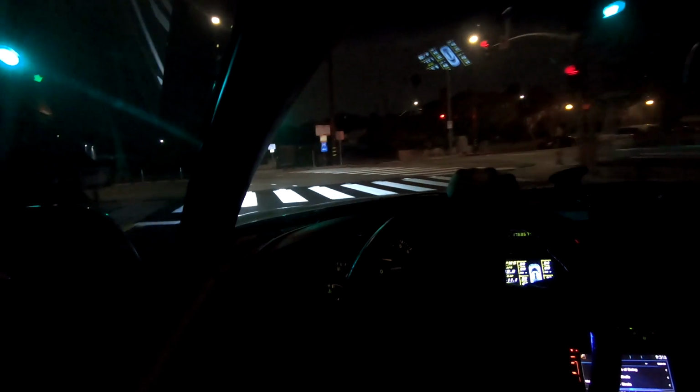Good. So I am getting a brake job because the rotors are scored from the outer tie rod hitting it at some point in this car's life. So I don't know if that's currently a problem, but we're gonna find out.